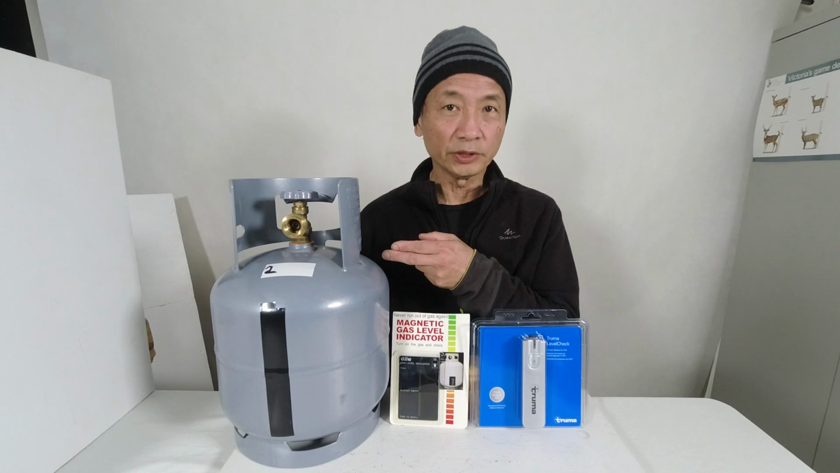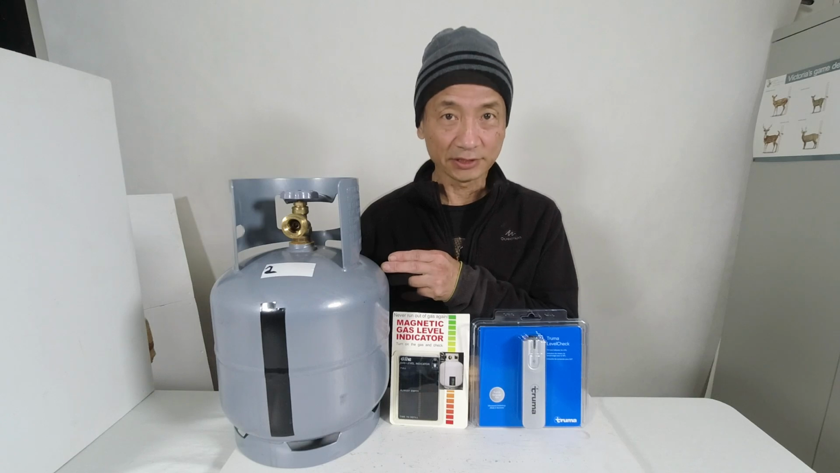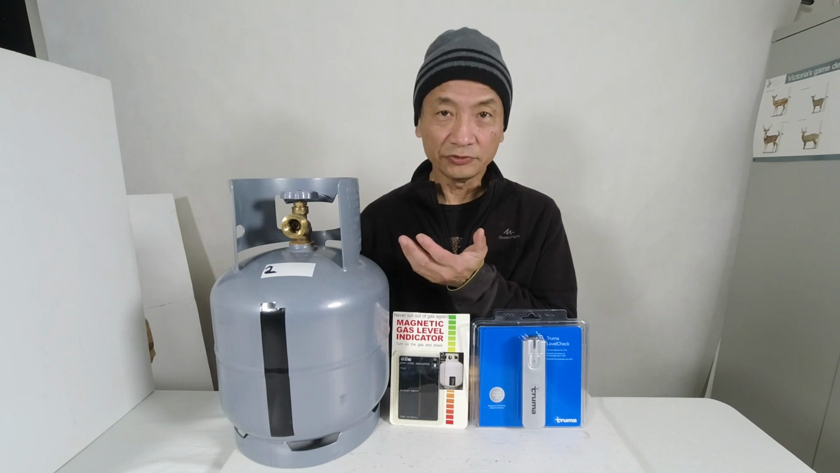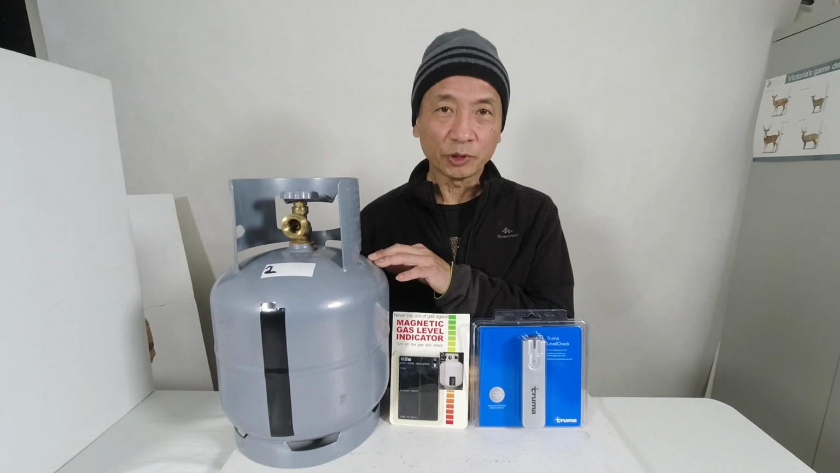I have here a liquid propane gas cylinder. When full, this cylinder will contain 4.5 kilograms of gas. Such gas bottles are commonly used for barbecues or in caravans and travel trailers. In my case, this is a gas bottle I removed from my caravan travel trailer.